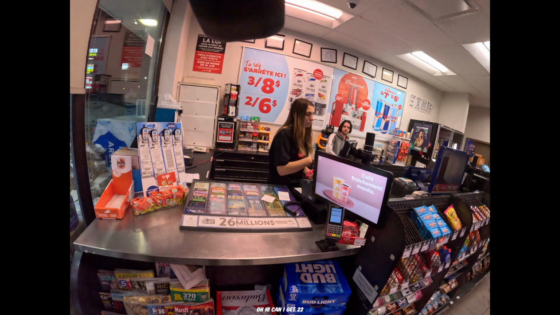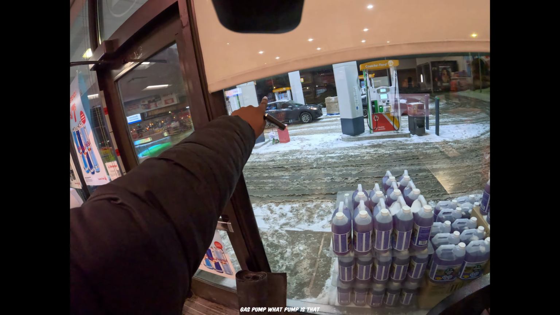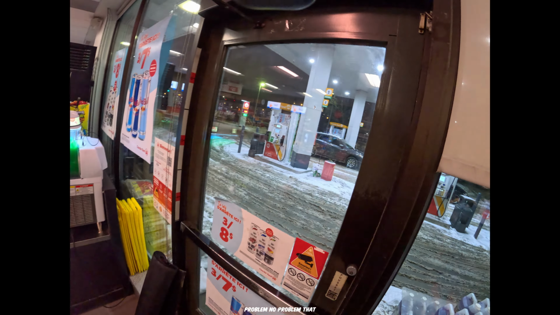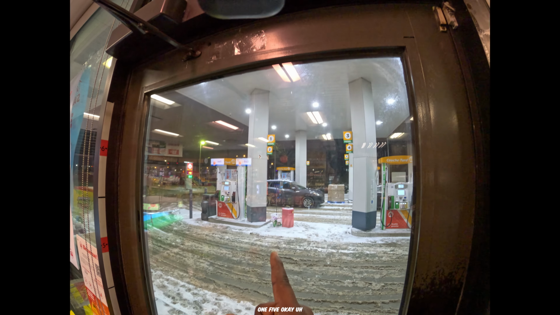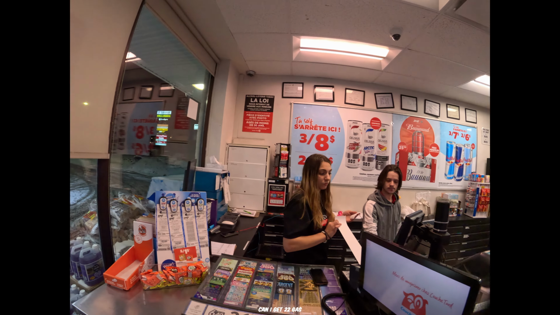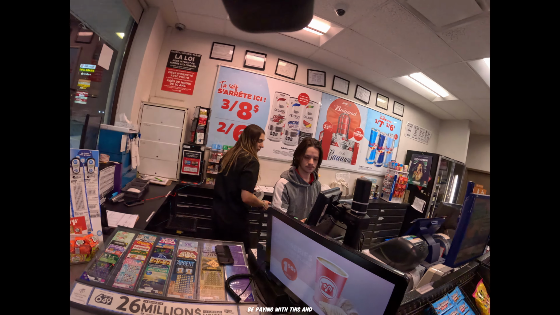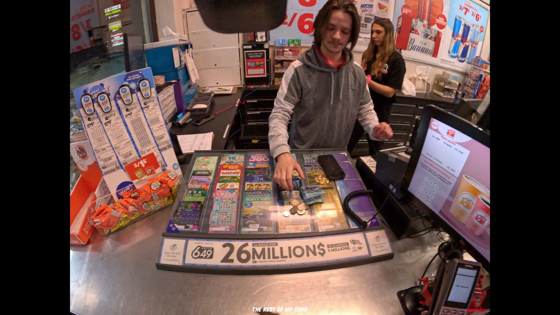Oh, hi. Can I get $22 gas pump? What pump is that? Just give us a second. We're switching the shifts. Oh, okay, no problem. That one. 5. Okay. Can I get $22 gas pump number 5 regular? Yeah. I'll be paying with this and the rest of my card. Let's go.